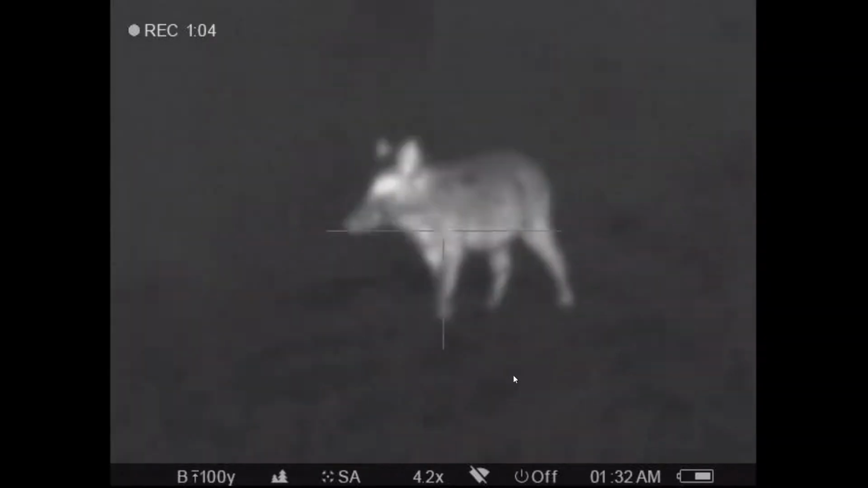Now we're still looking for more hogs. Brayson's hollering, here comes one right at us. Well, got him. He died right there real close. So that's 3 I think I've got down right there. Or at least 3 I've hit. I don't know if they stayed down or not. But anyhow, still looking for more hogs.